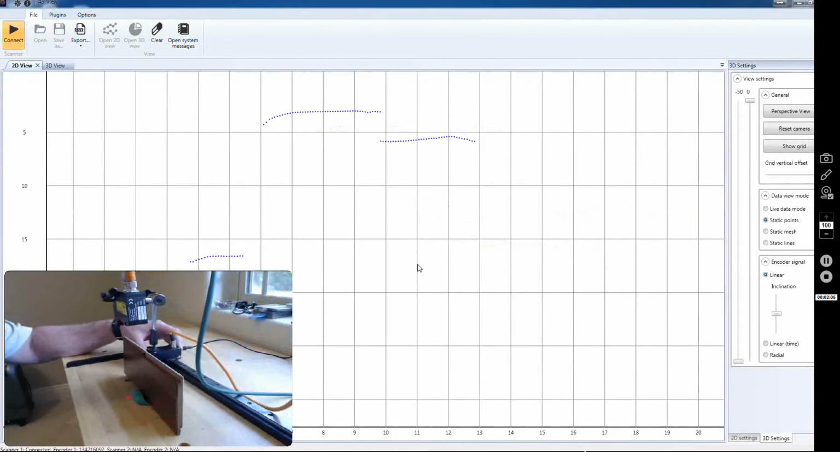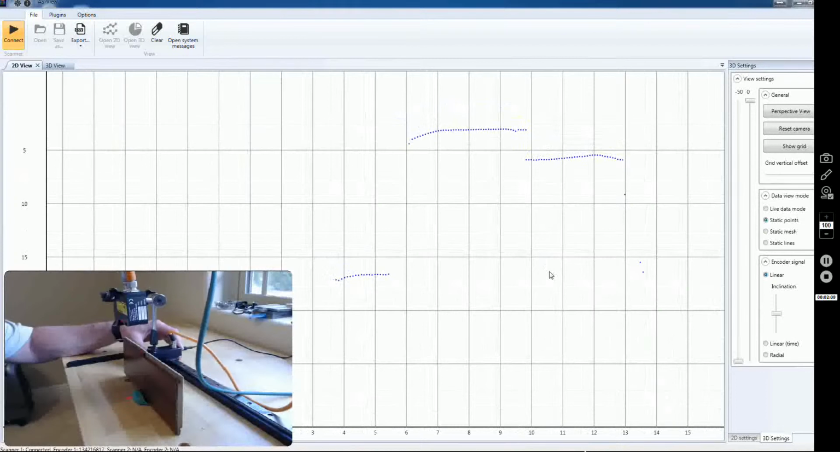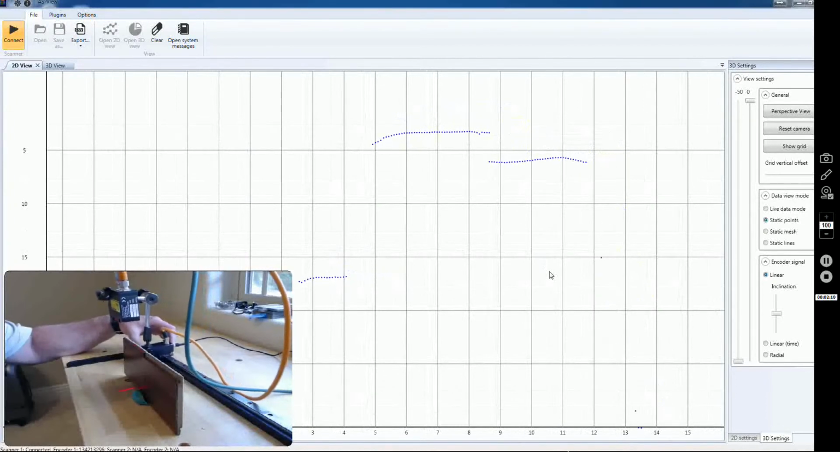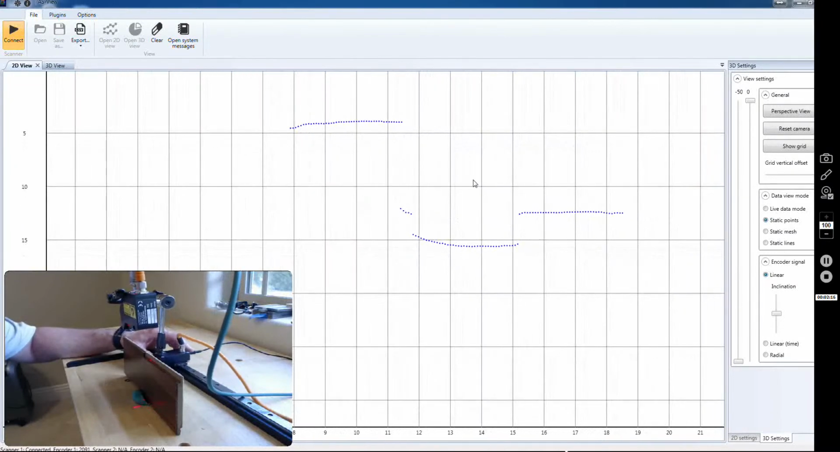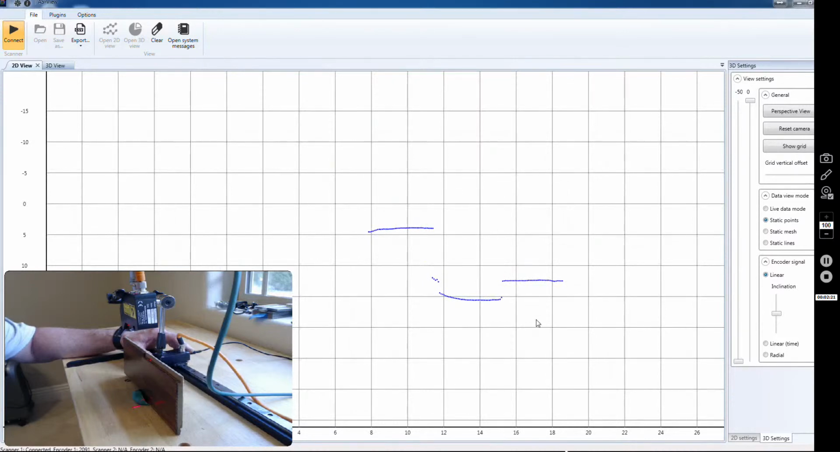And as I switch to the other feature, the other side of that, also a very good target. And as you can tell, we are not getting any spurious or flying signals out of this thing. It's a real good quality profile.